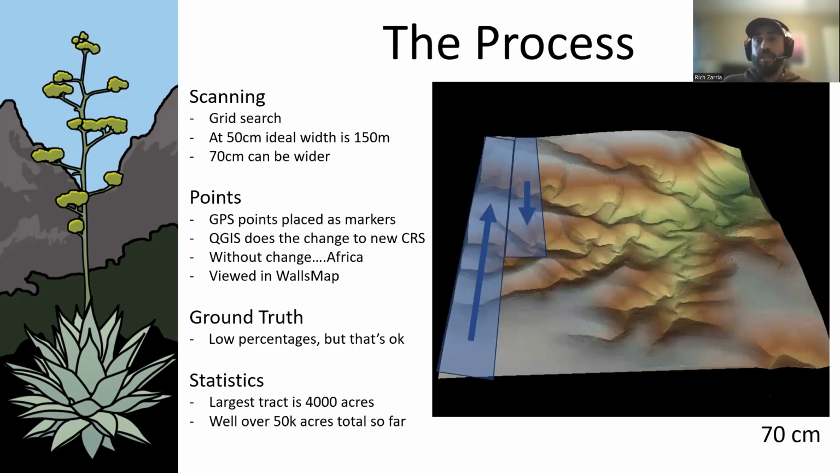And people are having success, and it definitely does come up with stuff. But in the end, you have to ground truth and get out in the field on all this stuff. And so I found that with the manual process that I'm doing, there's less walking, and the percentage of things that you look at being caves is higher.